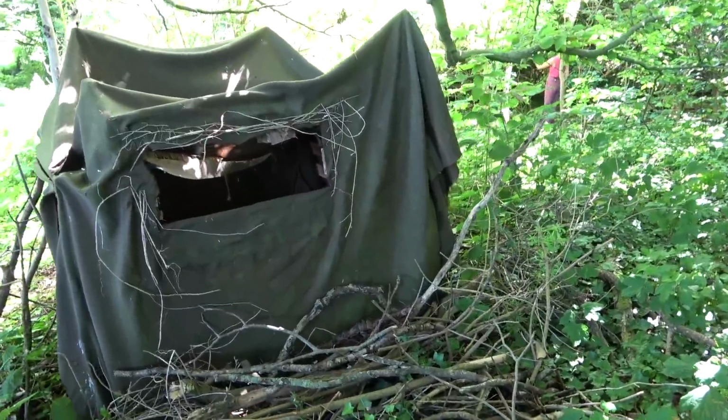Right, well that's the feeder installed, topped up and ready for action. I've got some housekeeping to do here on the hide itself. It's been a little neglected over the last few months and used by the pigeon shooters.